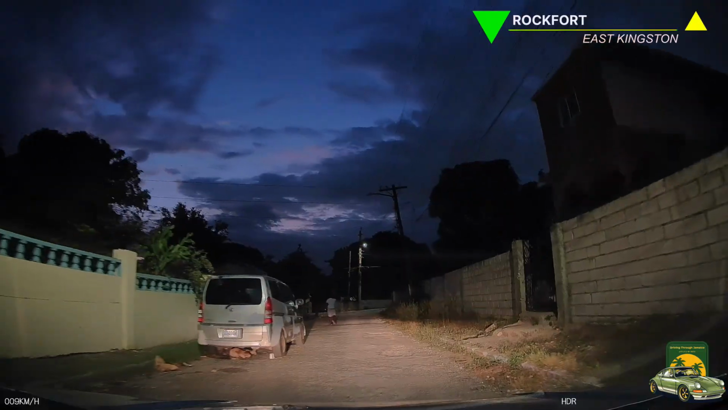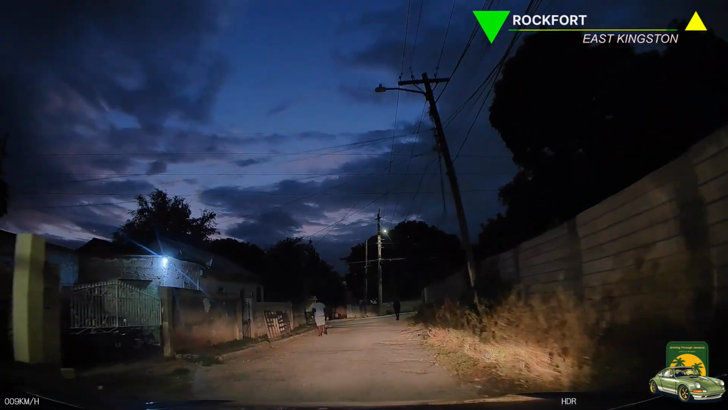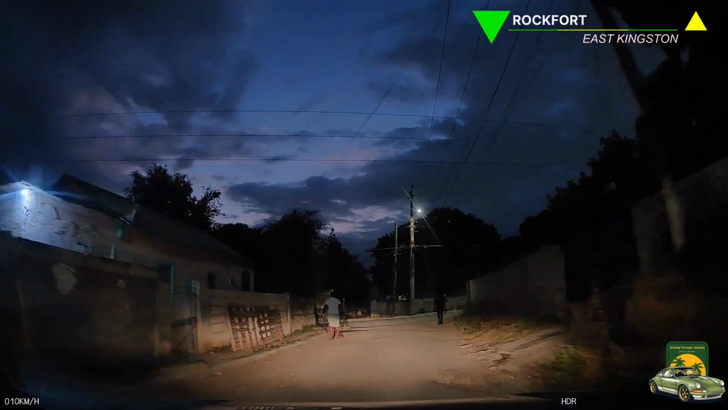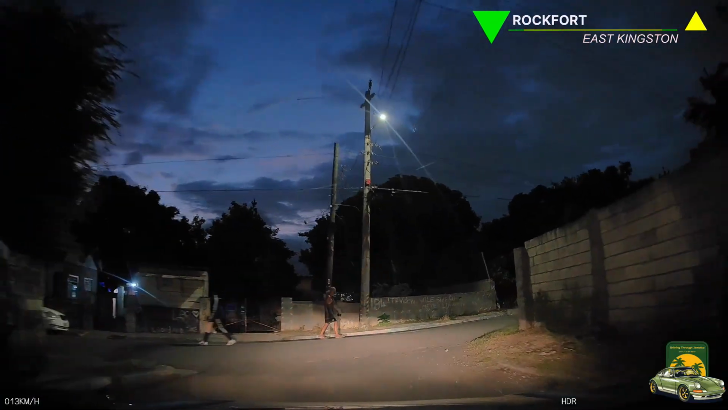Let's go for a drive. It's late at night and I can't sleep. I need to find me a spot to get something to eat, and then let's go for a trip around the city. The nightlife, bright lights, woo, they're pretty.